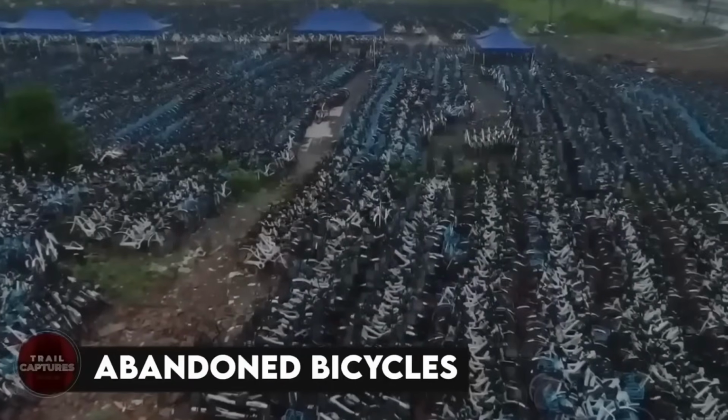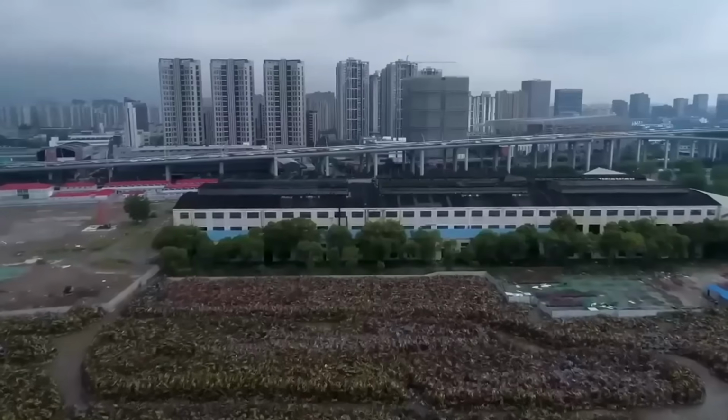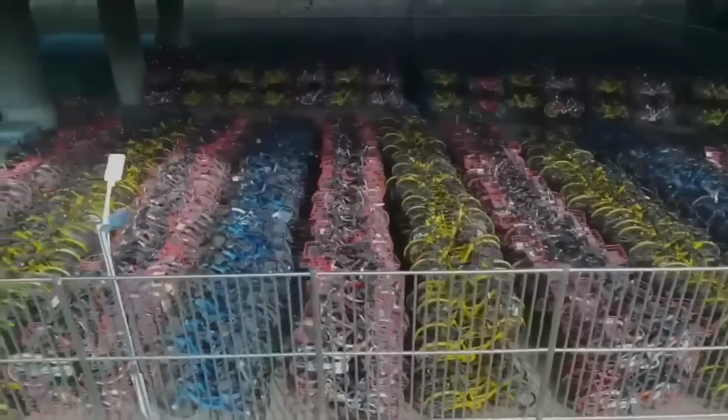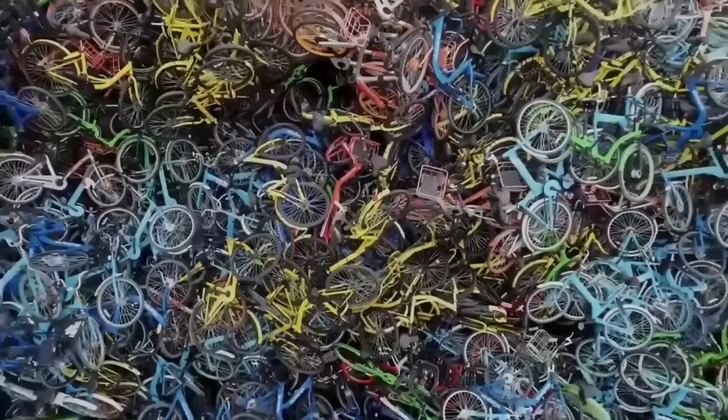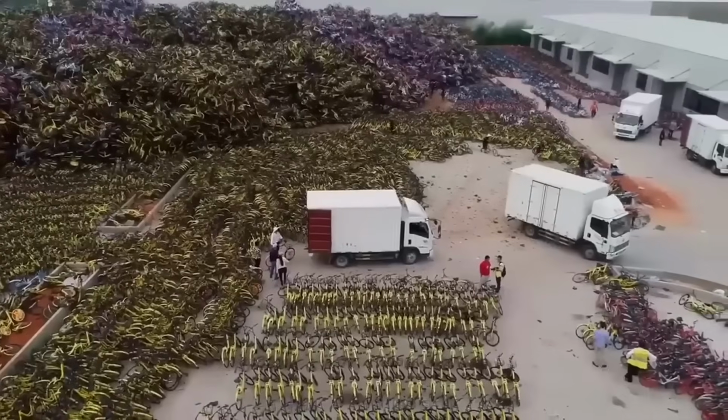Abandoned bicycles. Looks like China's bicycle rental companies were pedaling too hard, but didn't quite manage to stay on track. A few years ago, bike rental services flooded China's market, overestimating the demand. As a result, millions of colorful bikes were left abandoned, causing traffic and congestion.